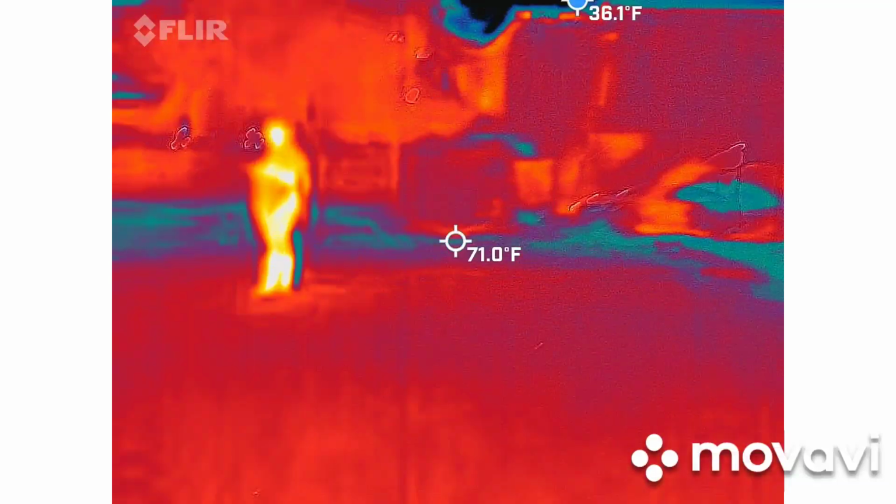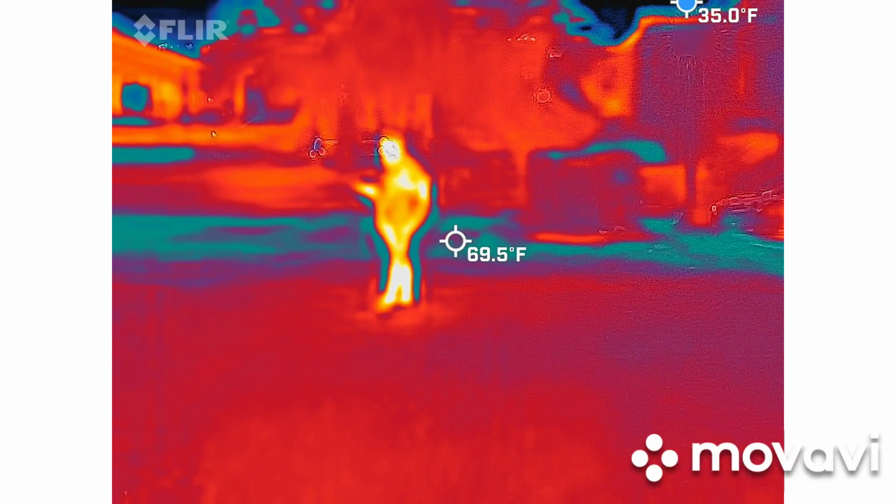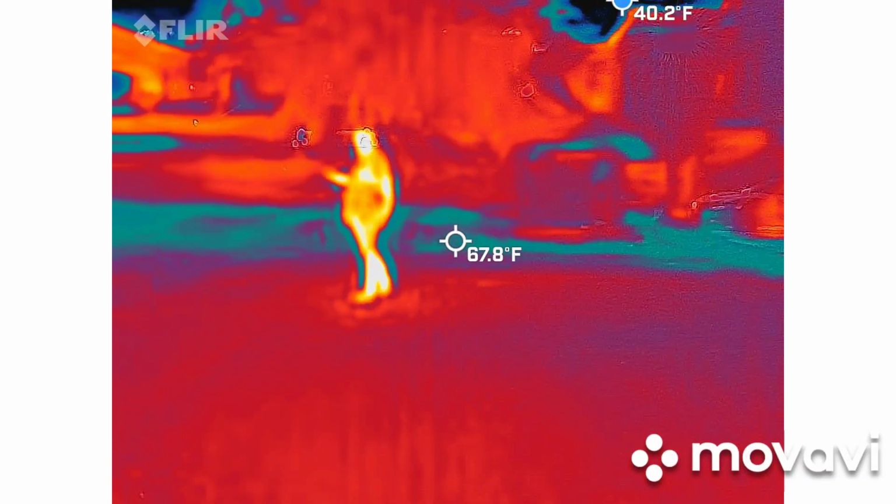Mom's figure is gonna be cold, right? Like around her, she should have black lines around her. The screen just went all blue again.